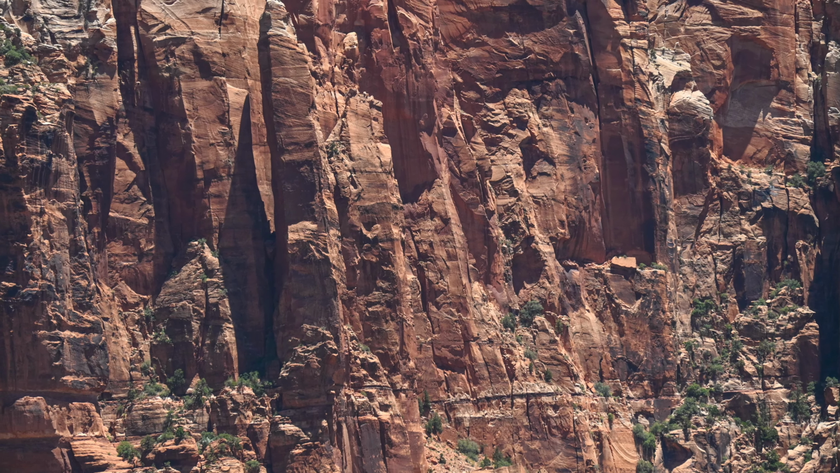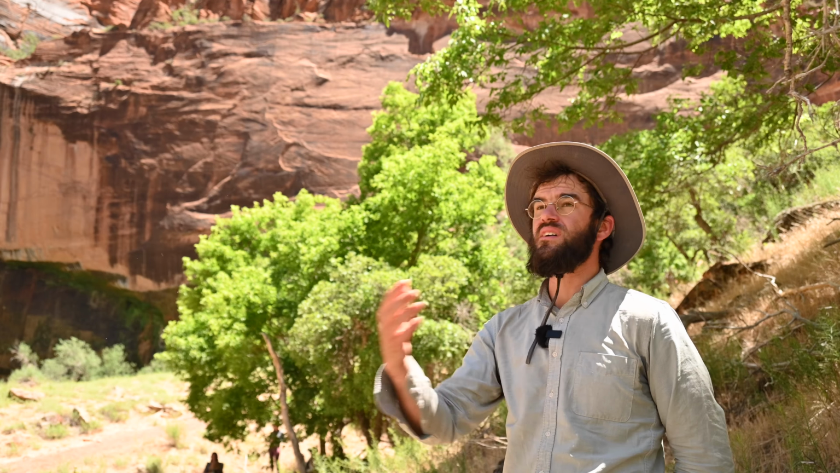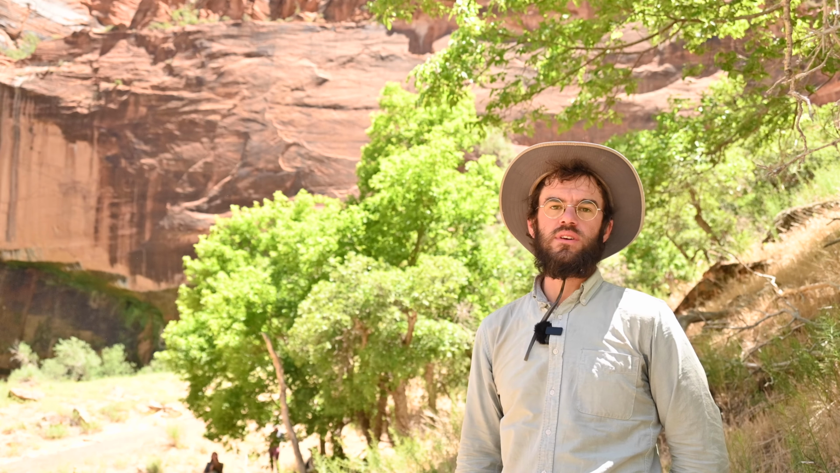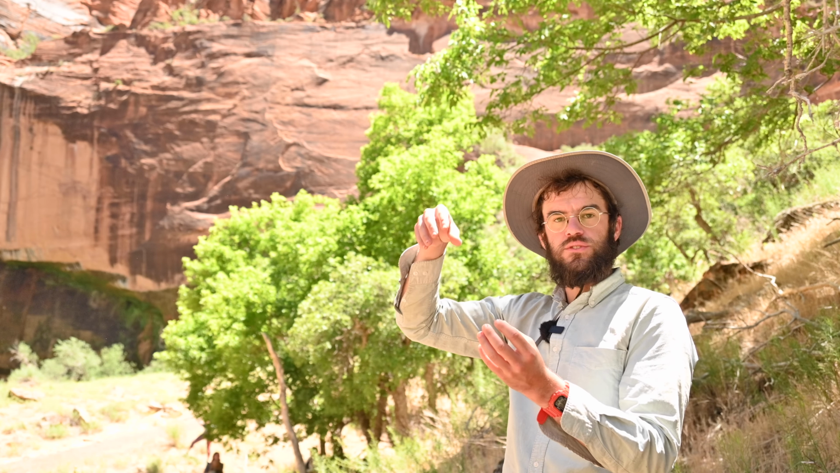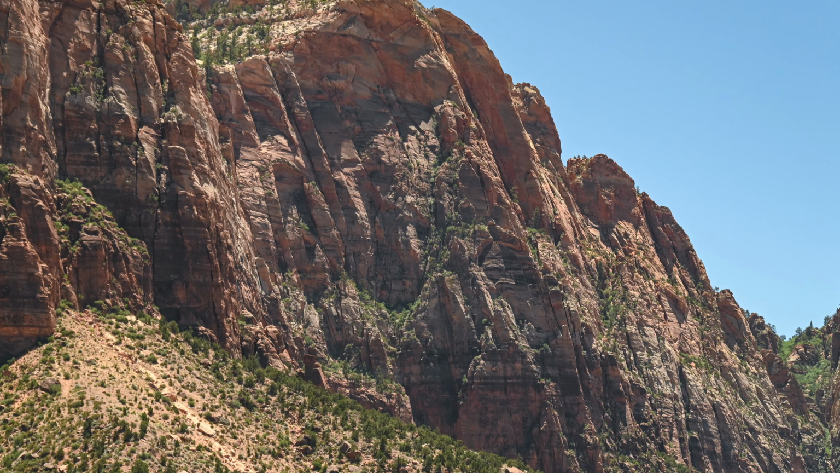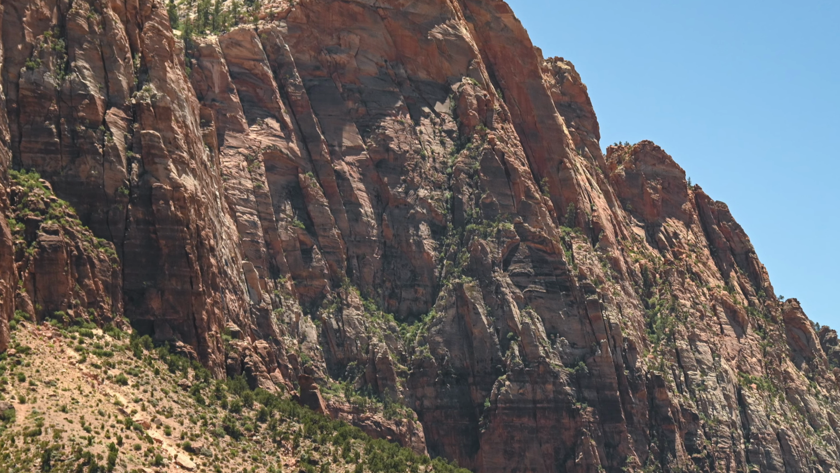And so we're looking to see if we can observe this signal that's been observed elsewhere of basically a thermal expansion and contraction along joints. Basically, you get these exfoliation sheets that will bow outward and also the cracks that are controlling those sheets expand. And of course, the expansion of those cracks is of interest because it could potentially lead to these massive catastrophic failures.